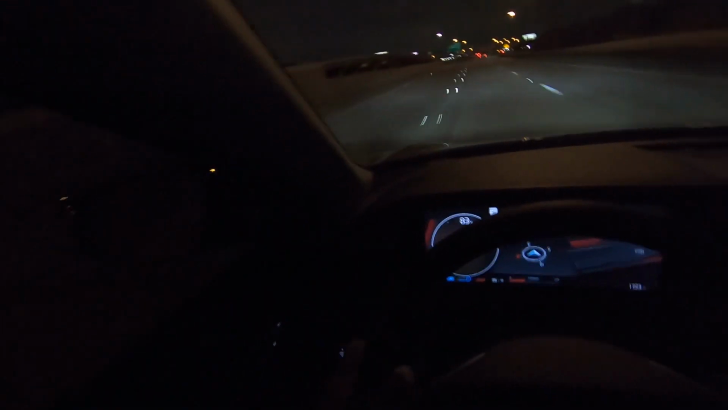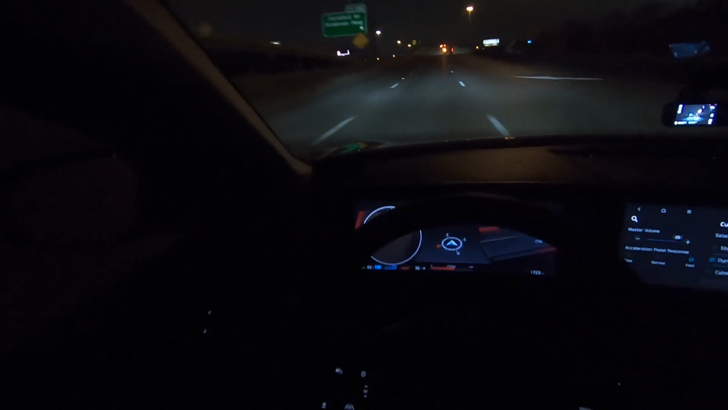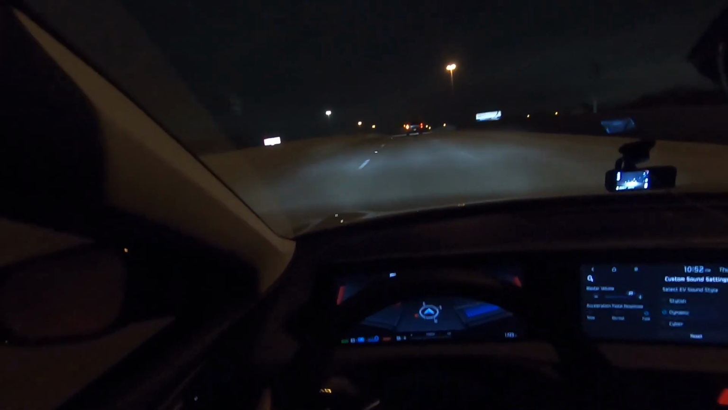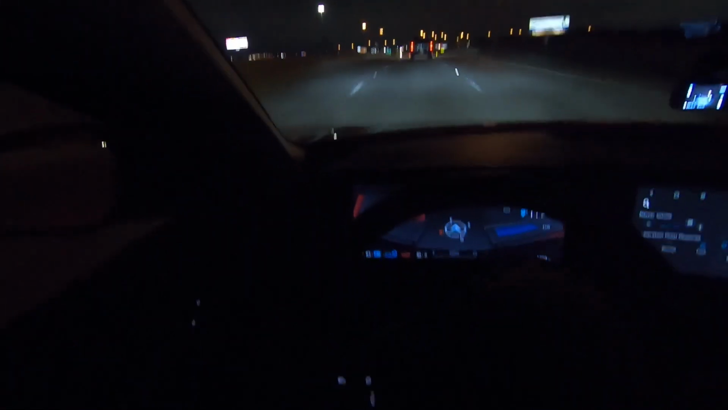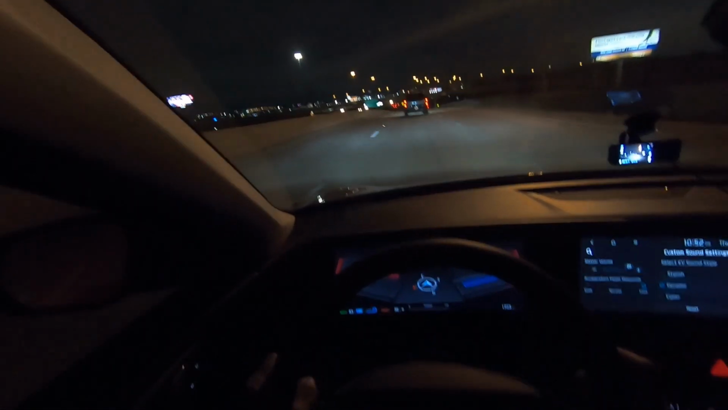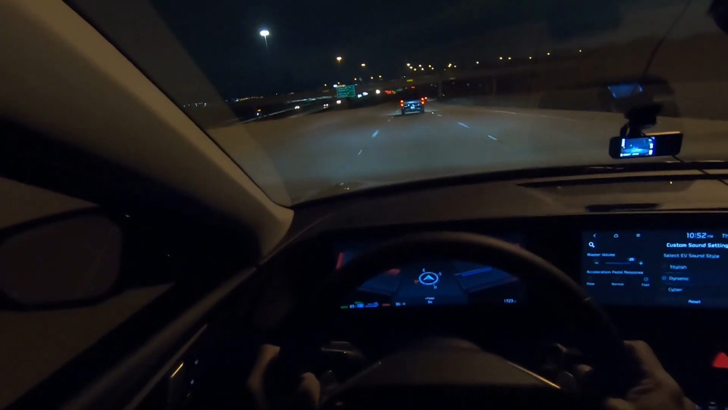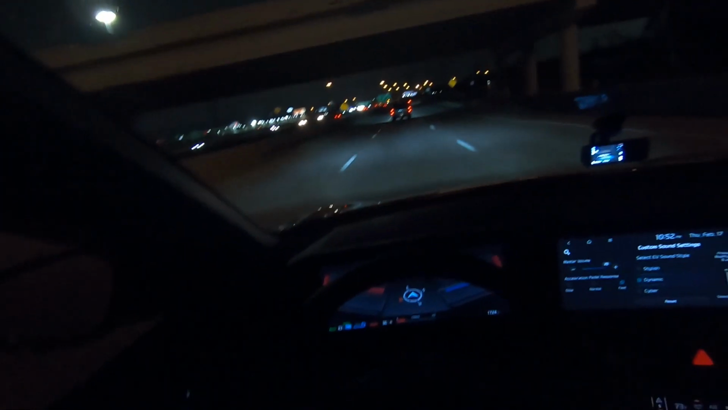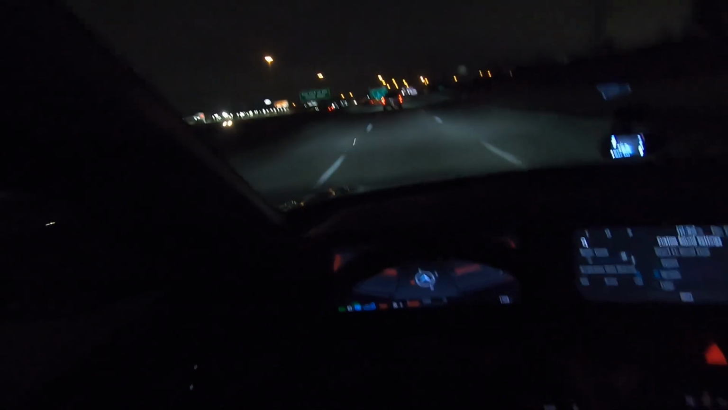But passing cars, no problem. Gets a little bassy when you really floor it. Regen a little bit, so you can see the regen right there. I have it at level 3. I tend to usually drive it at iPedal because I love iPedal. I love the sensation of regen, but gotten used to that quite a bit.